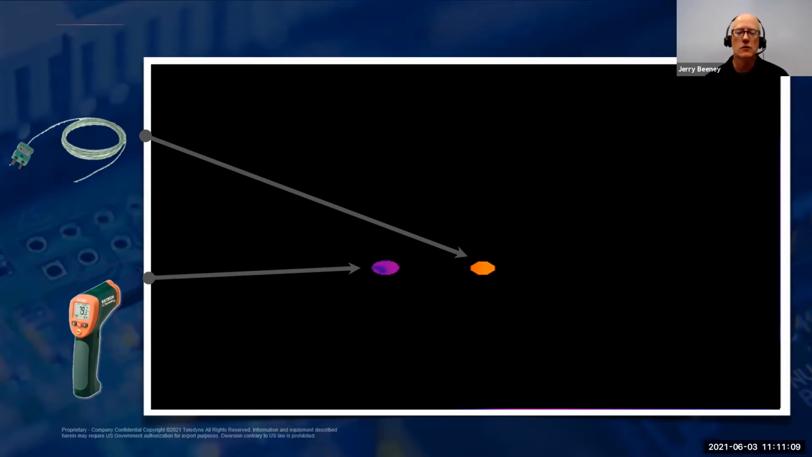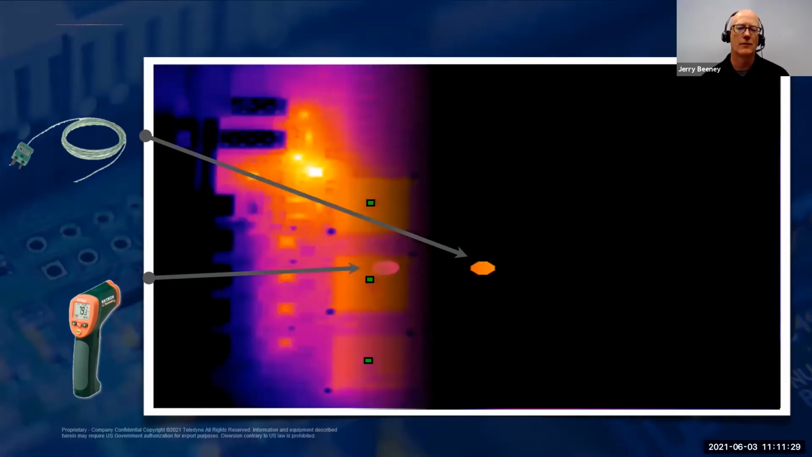The first camera he used was a FLIR A400, which has a detector format of 320 by 240, which equals a resolution of just over 76,000 measurement pixels. And since the engineers were only used to getting single points of temperature data, when they saw the first image from the infrared camera, their jaw dropped.